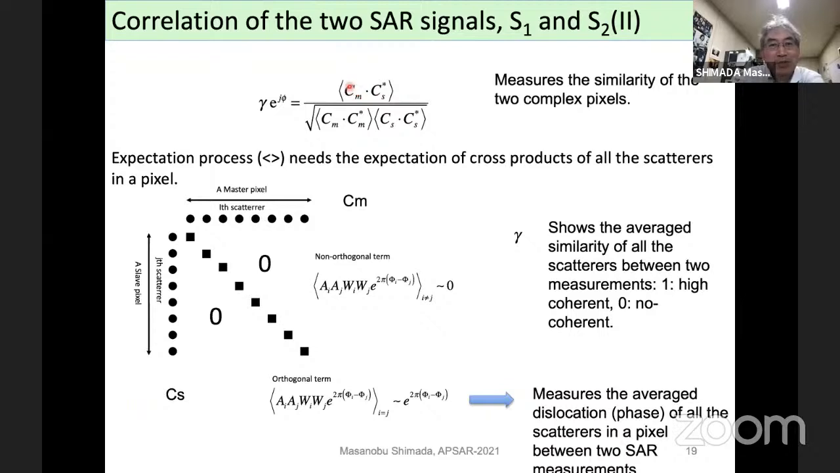And we take the expectation of those two components. This is the way the calculation can be modeled. This is one pixel, and this one pixel consists of the first scatterer, second, third, fifth, up to 10,000. And in the vertical axis, almost 10,000.